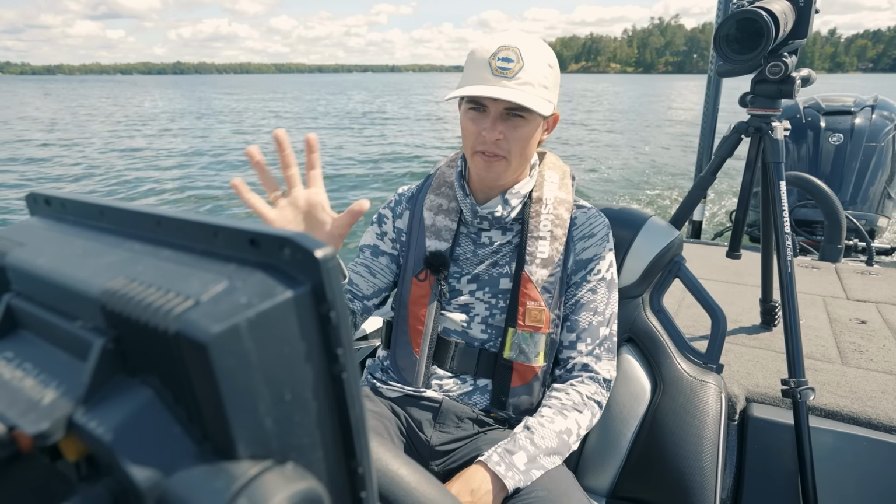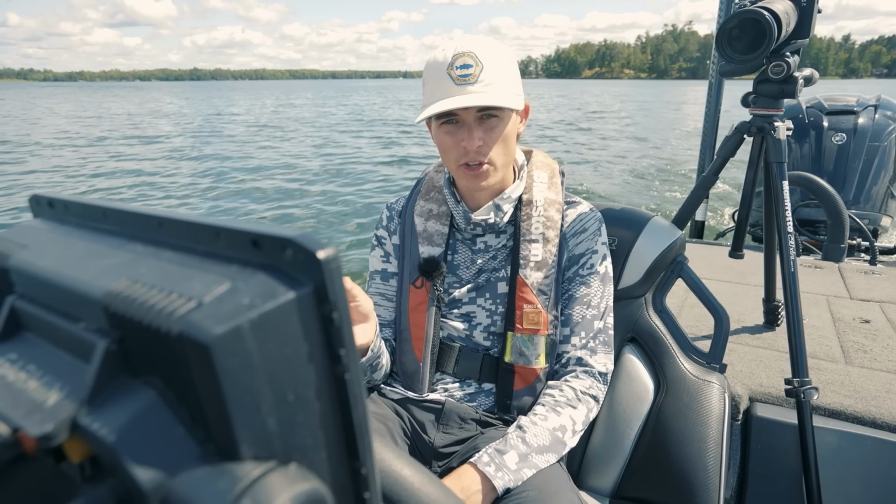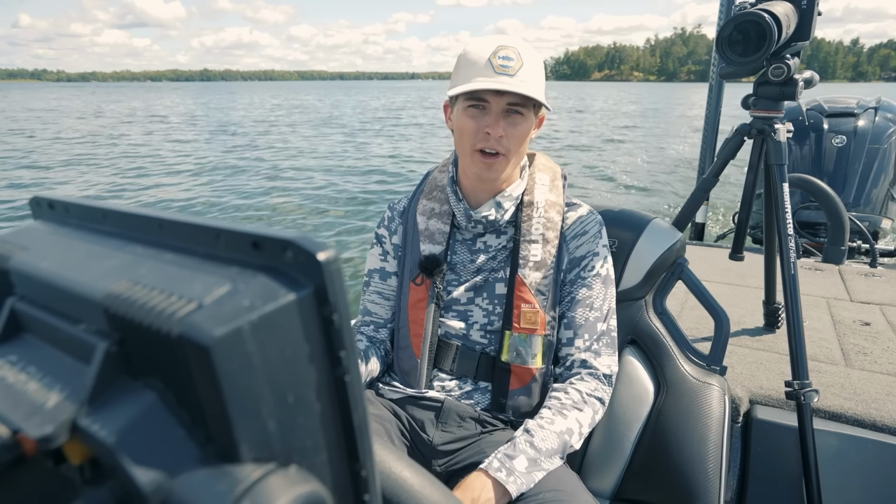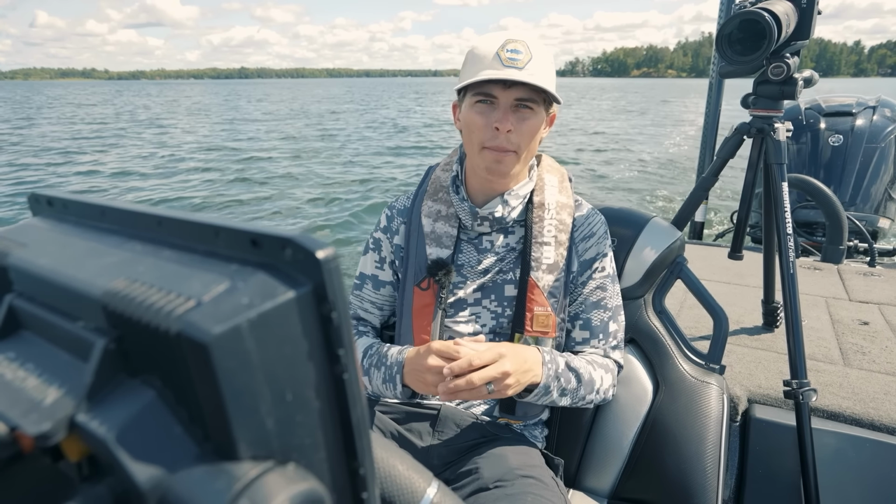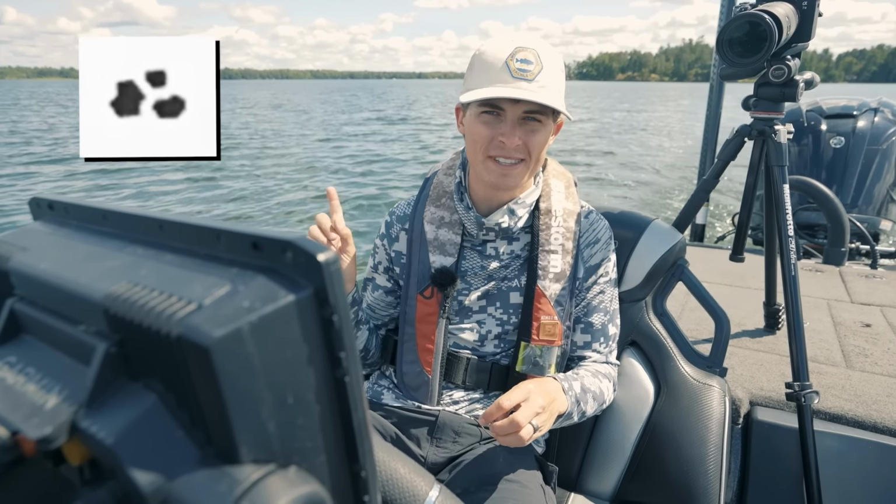Now, as we graph down this ridge right here and mark a few more waypoints, I want to talk about the waypoints that I use to actually put on top of the rocks, because they're not all the same. They're not all the boulder emoji. If I mark a single large boulder, I'm going to use this icon. If I see a cluster of boulders on my sonar, I'm going to use this icon.